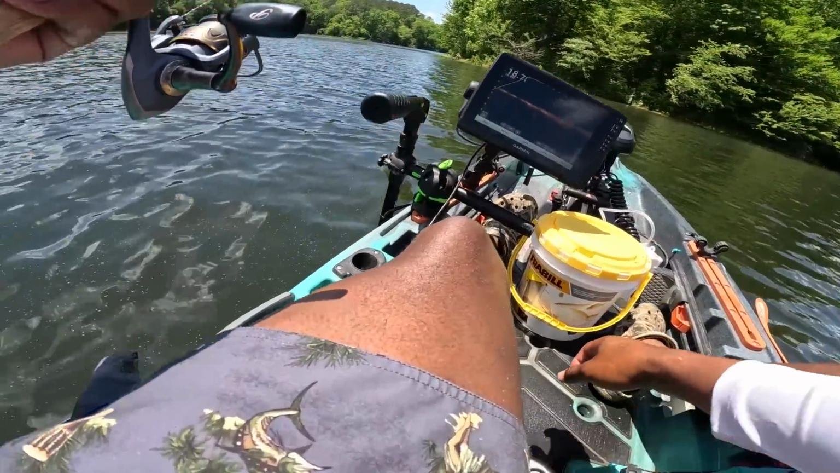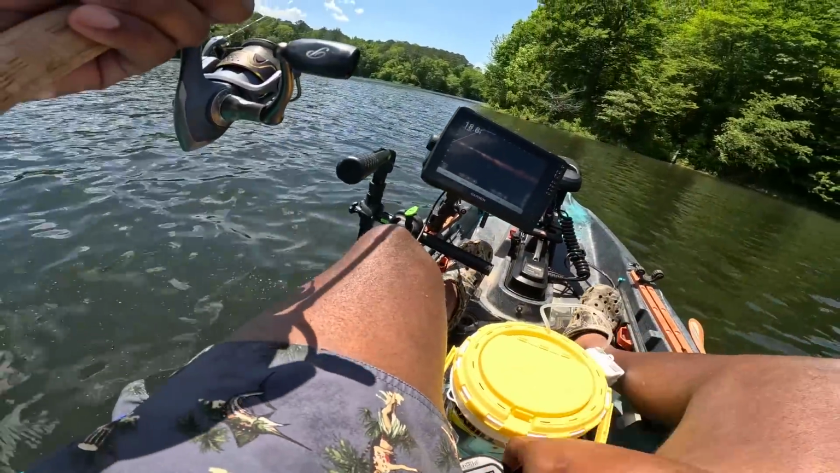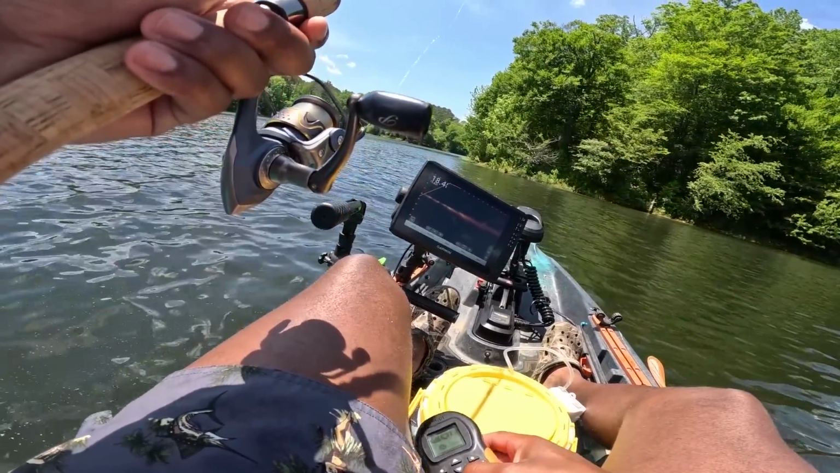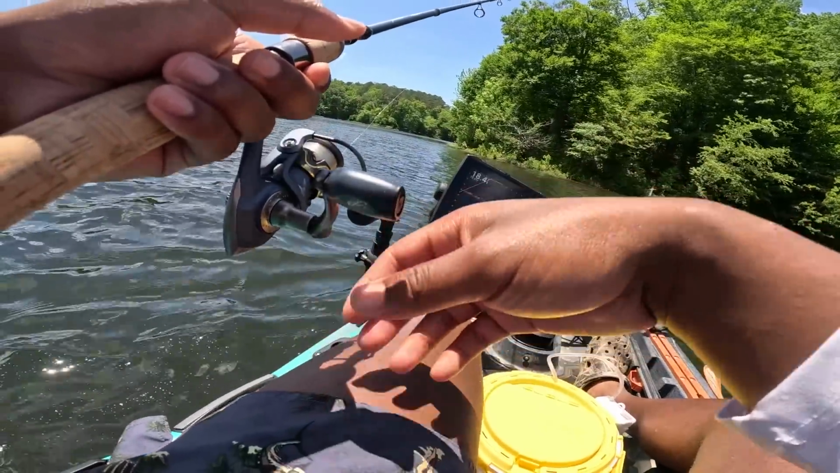Last time they were kind of being a little skittish. They would eat it really good for, you know, 10, 15 minutes, and then they'd catch on, like, the last 3 guys that ate one of those minnows haven't come back yet. So this is so much fun. Just watching that bobber go down is so much fun.